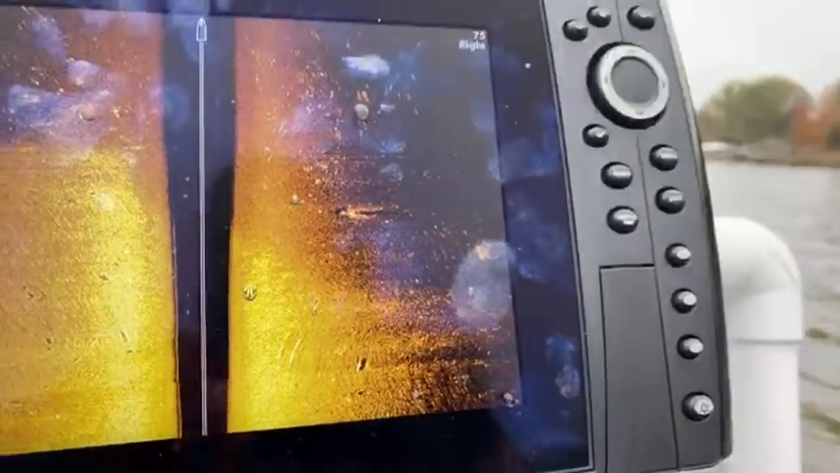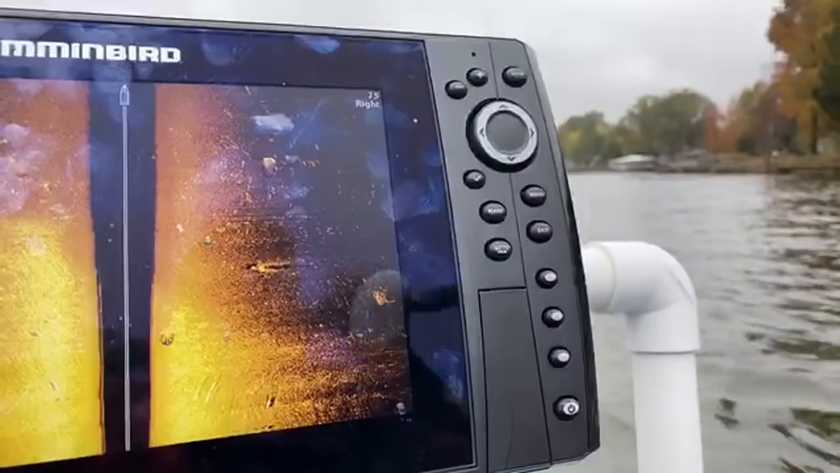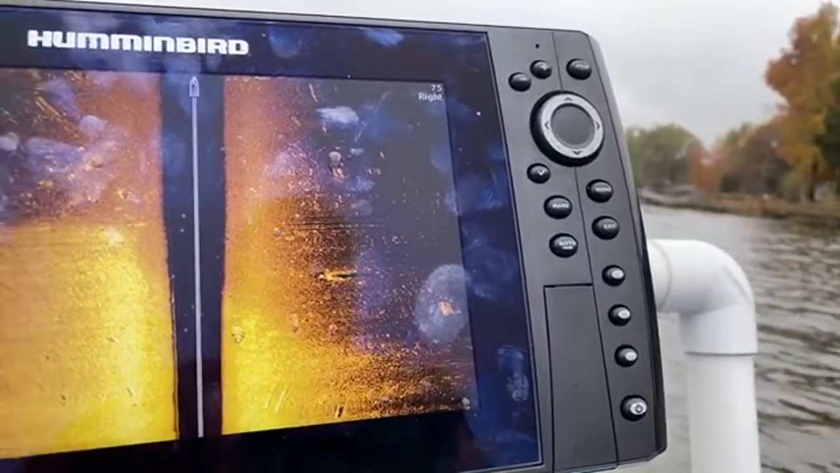And I hit my brackets. Beautiful. Should be going over the mound very, very soon.